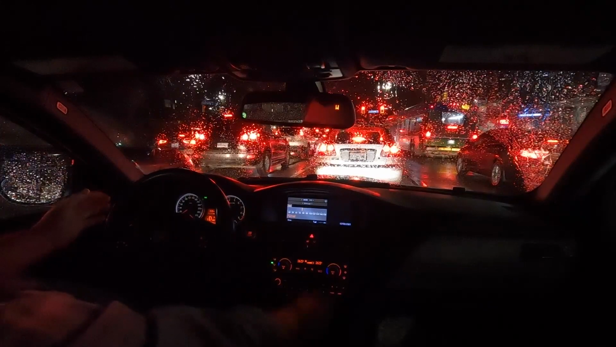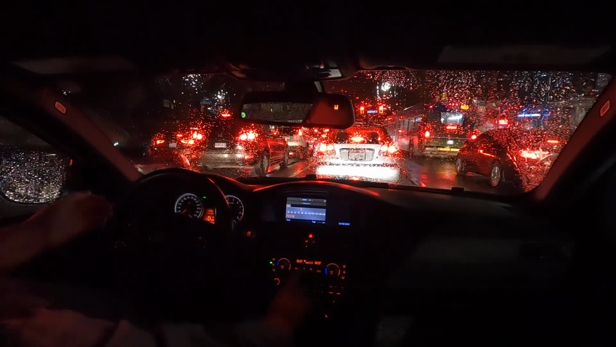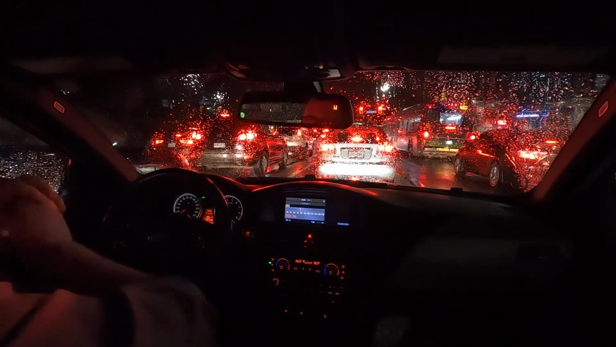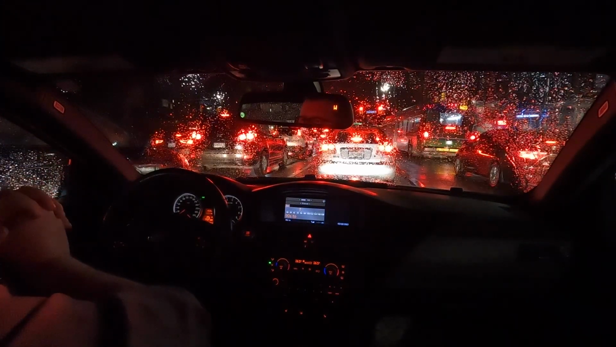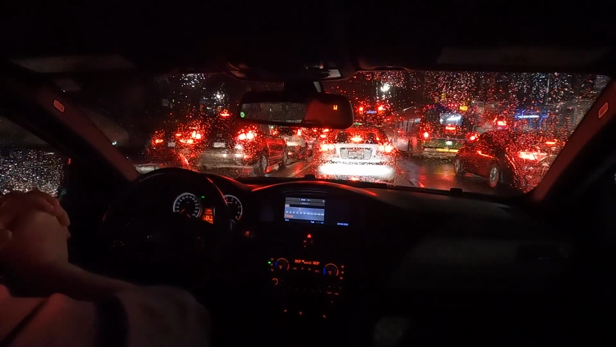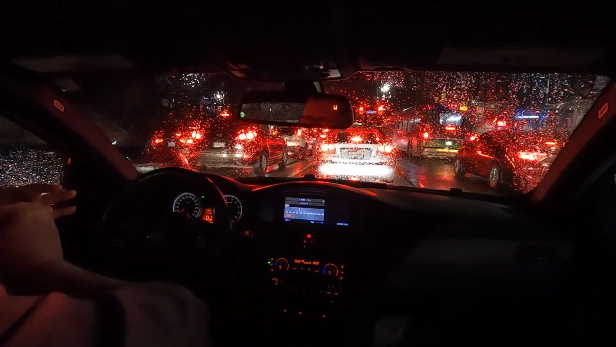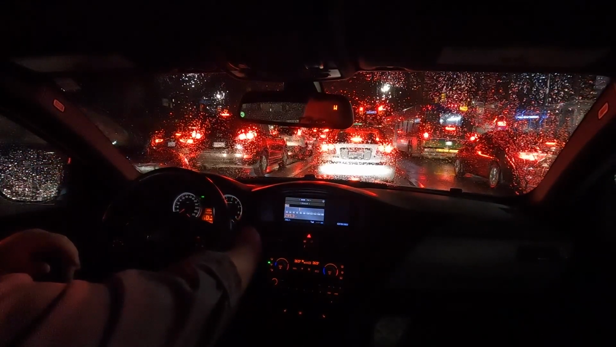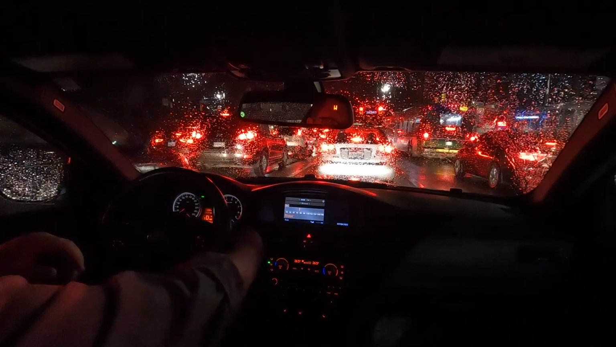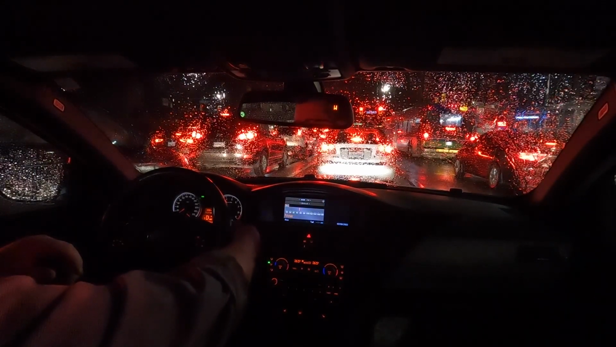So what we are in today is an exceptionally special car. This is a 2008 BMW M3 two-door coupe. And this is by no means a review of the car from a driving perspective. This is more just a vehicle that I wanted to commit to memory and do a video on, because this vehicle is very special to me.